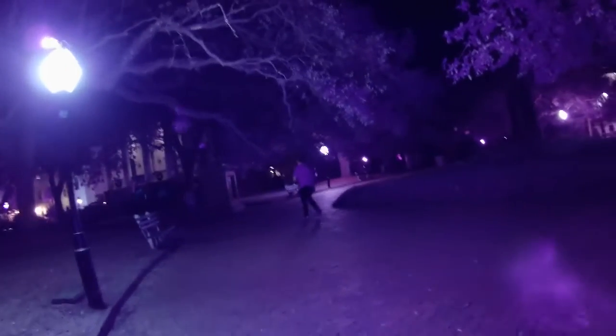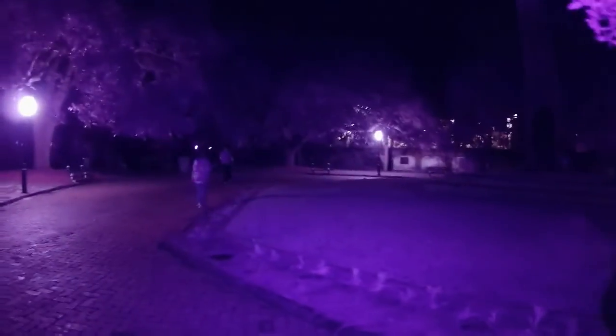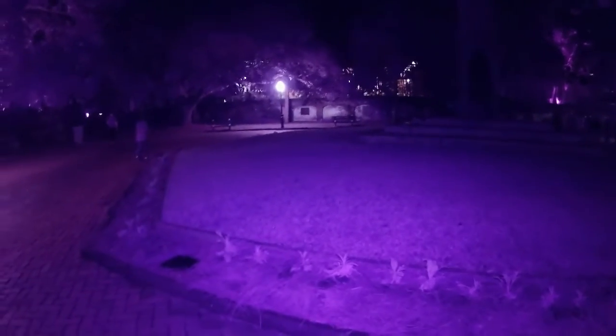Let's go back around that dark corner over there. In that dark corner over there. Let's go over there. Oh my God, I forgot about this. He has it in his pocket. Look. Yellow. Is anybody here? There is.